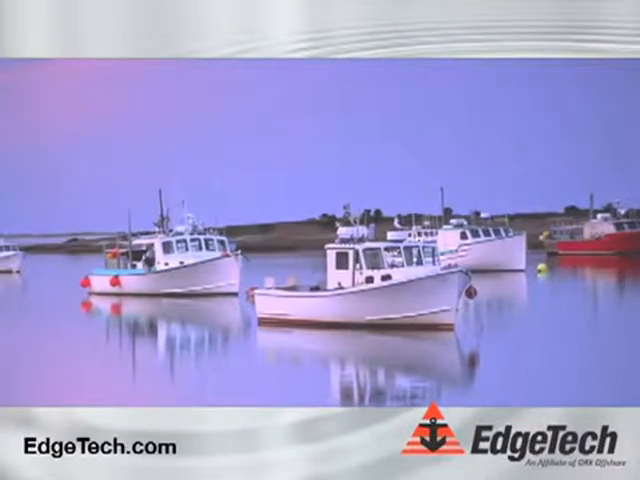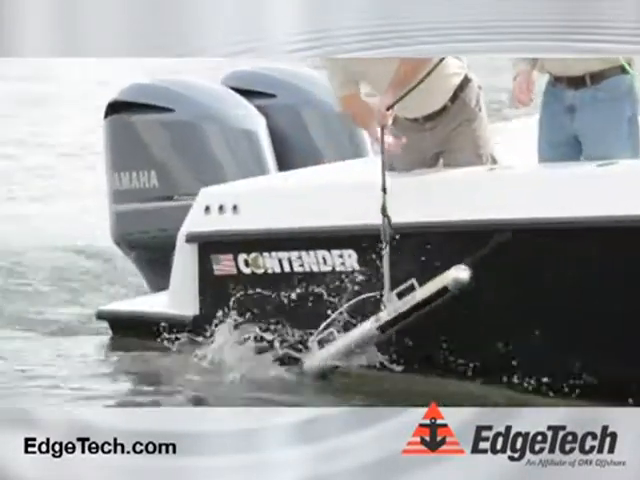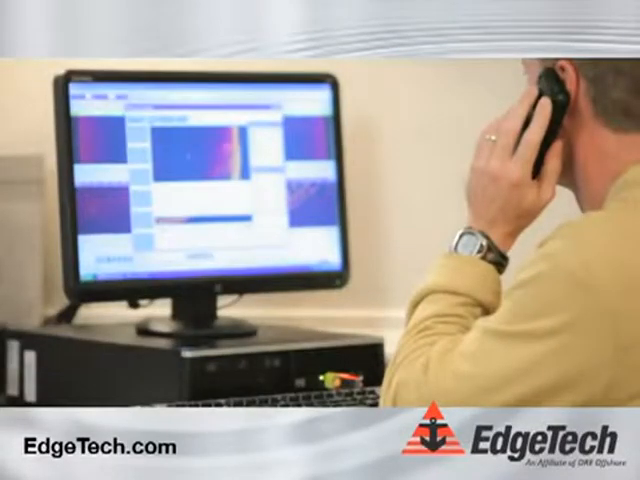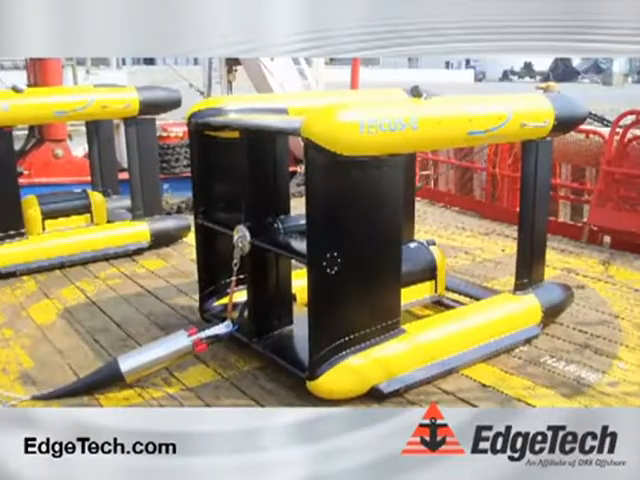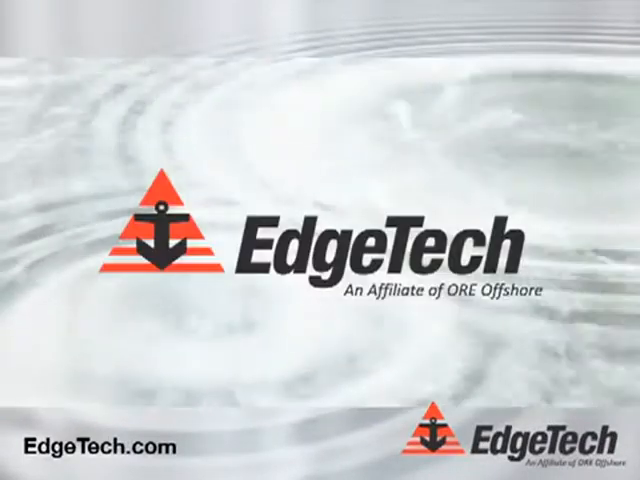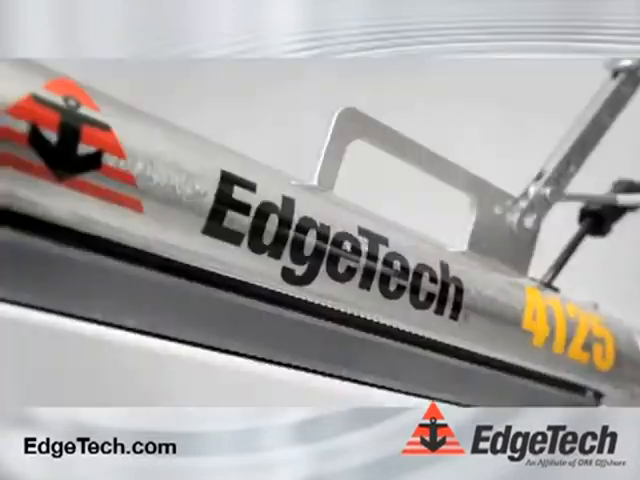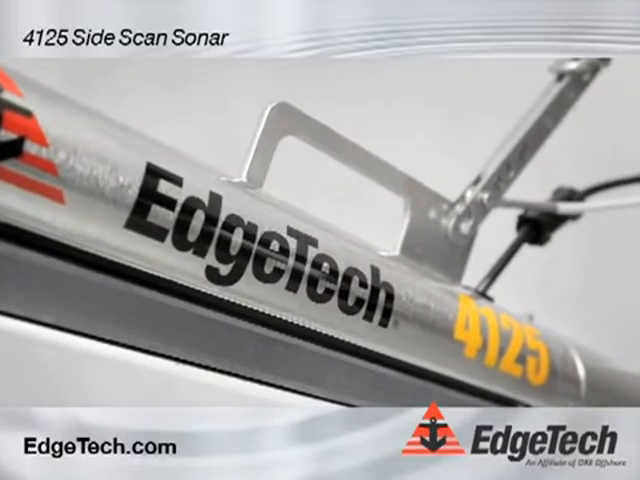Founded in Cape Cod, Massachusetts, and with an additional engineering and R&D facility in Boca Raton, Florida, EdgeTech and ORE Offshore offer you the flexibility of completely customizable systems that meet your most in-depth specifications. EdgeTech, clearly superior imaging, begins with the 4125 side scan sonar.